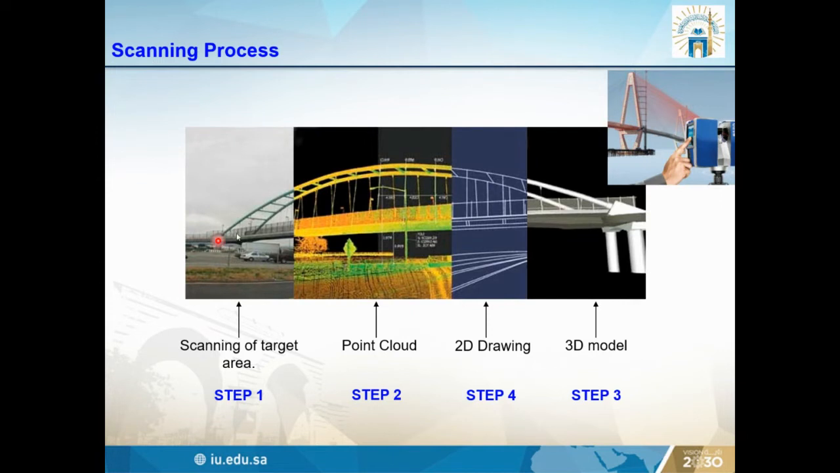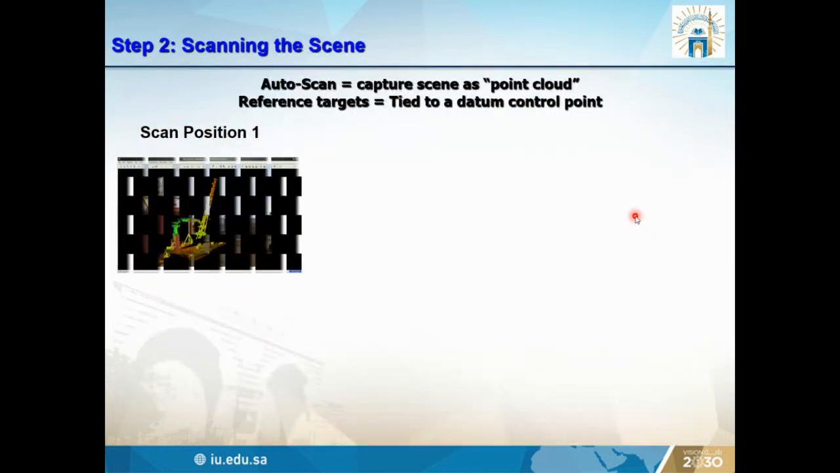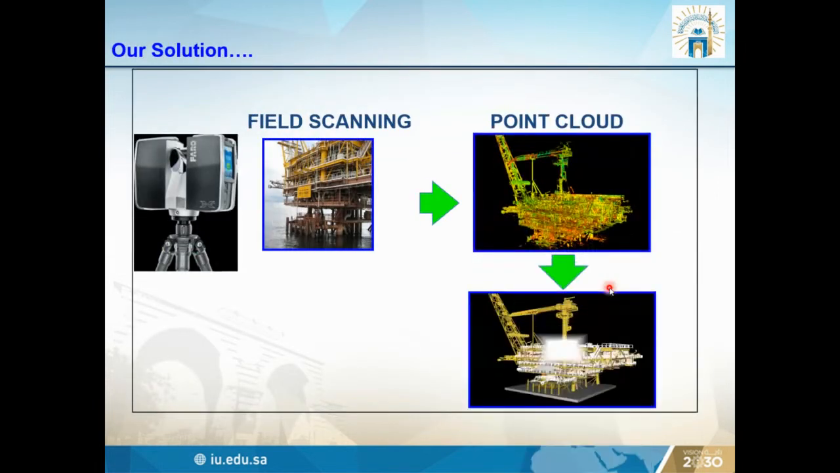Actually, in the scanning process, first we have to target the structures, then we capture the point clouds in the software, then we do the 3D model, and then we do the 2D drawings, and then we do some analysis. So this is the scanning process; this is the pipeline project targeted. And these are the different scanning positions we used. In this project, we did 6 scanning positions in different locations. Then we registered them in the software.